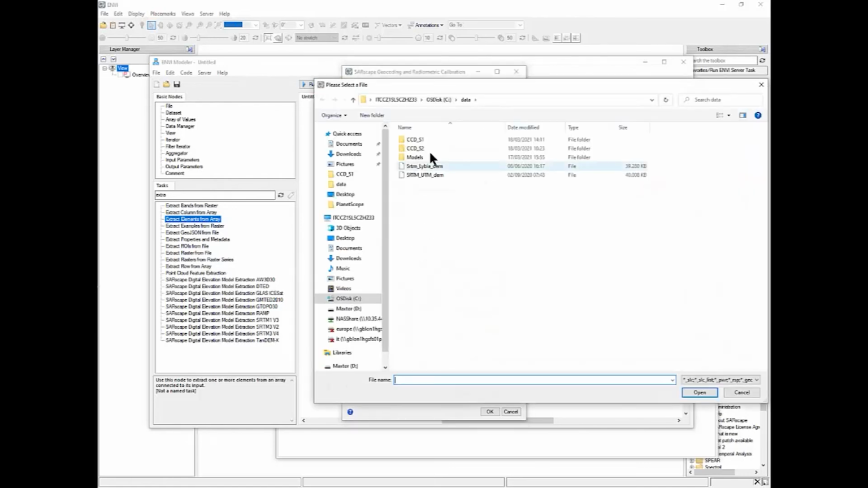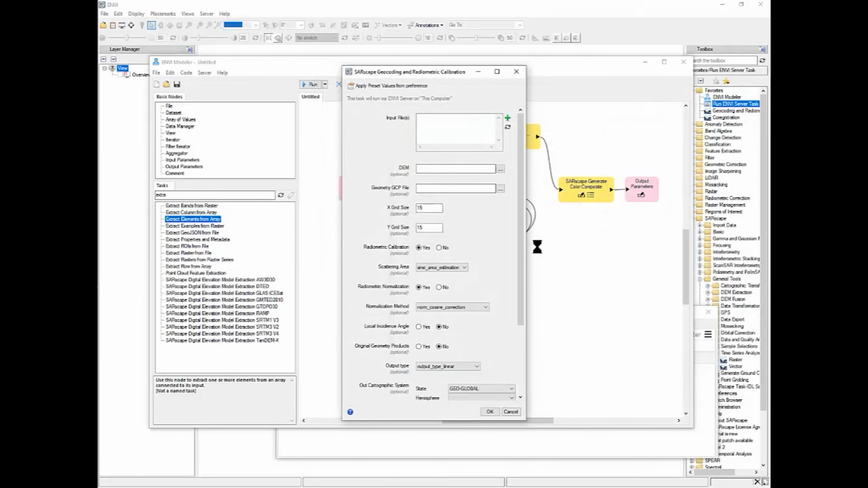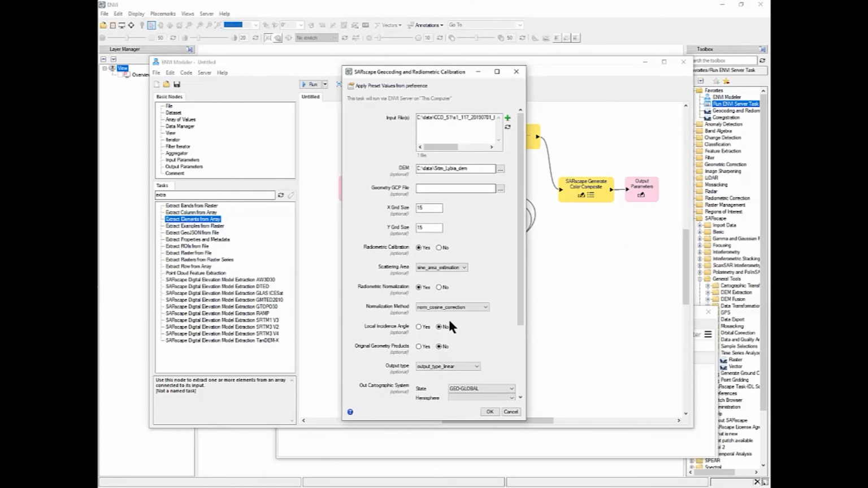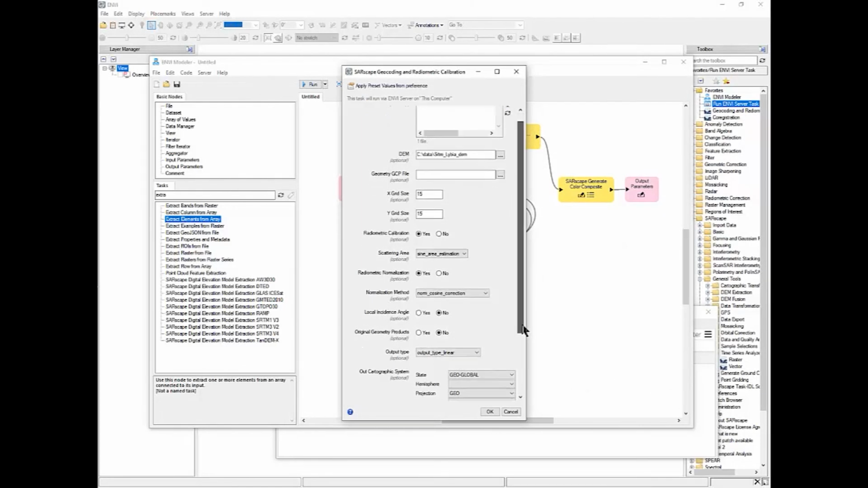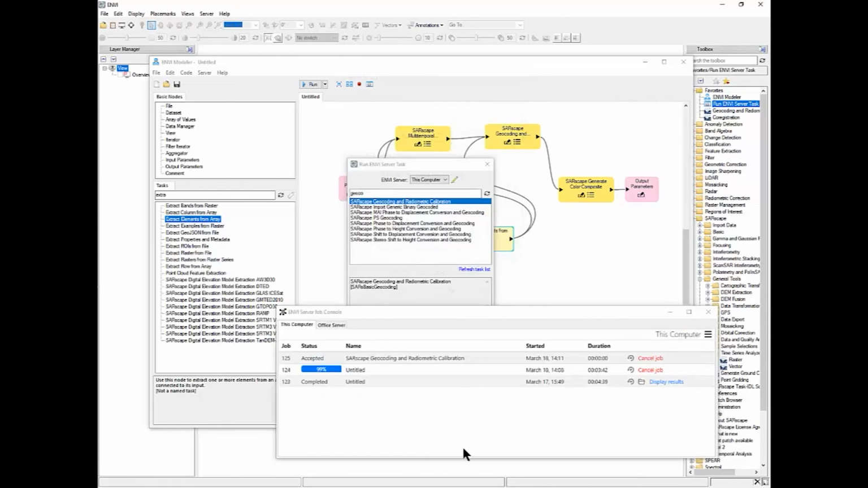So, for example, I select one image of a processing chain that we are executing, and then a digital elevation model, and then I can submit as well to ENVI server the execution of this task.